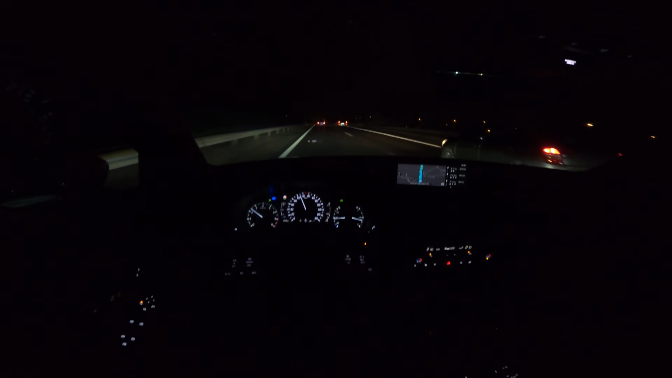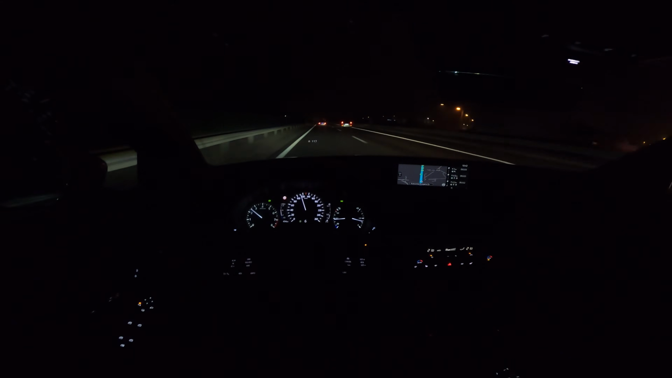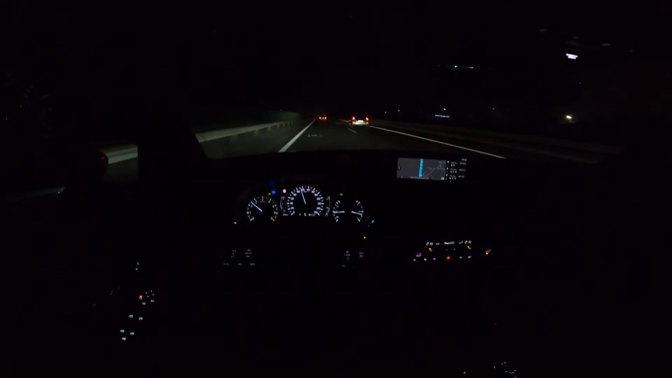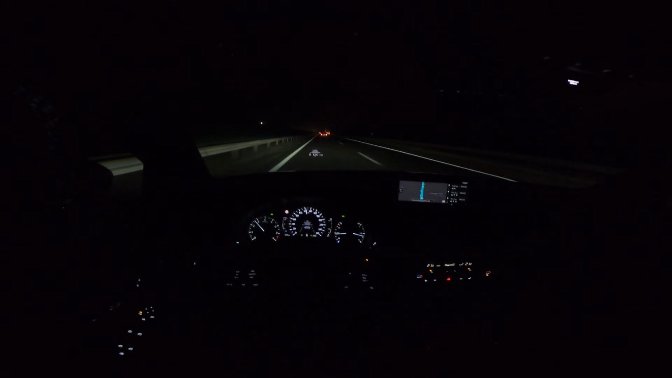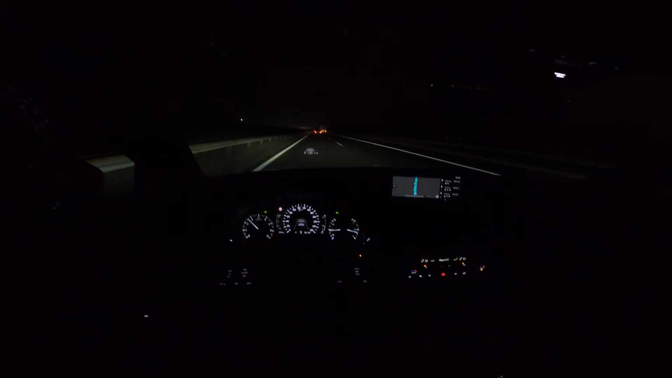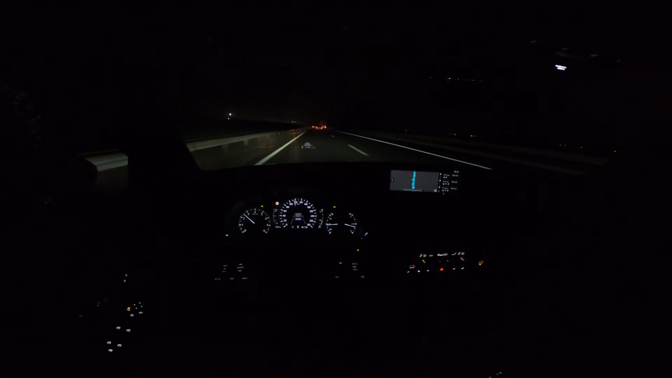What's good is you have the speed limiter, and you have a cruise control, so you can set it up. It's marked with green, speed limit is marked with red. And you can, I don't know if you can see in the head-up display, change the distance to the car in front of you, so the car will maintain the speed, it will speed up.